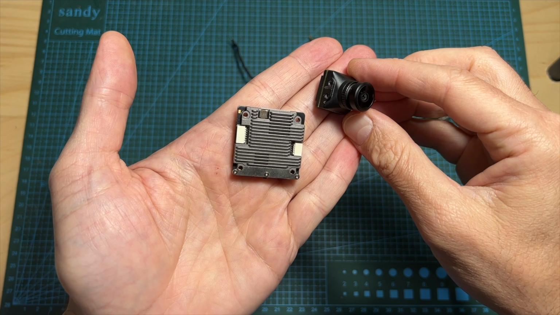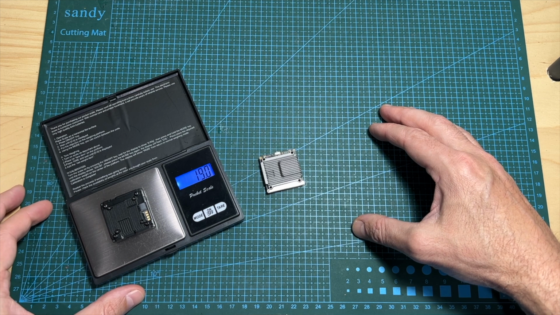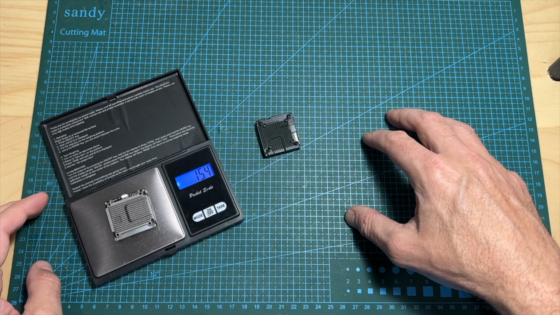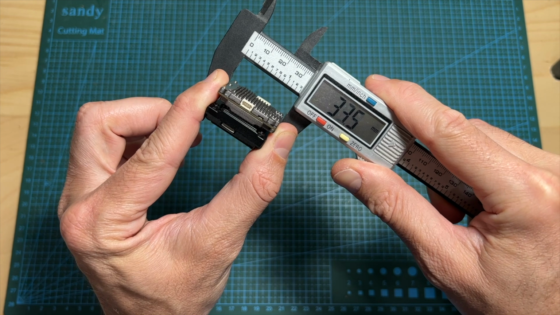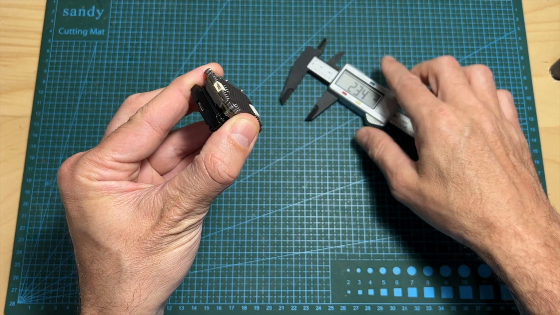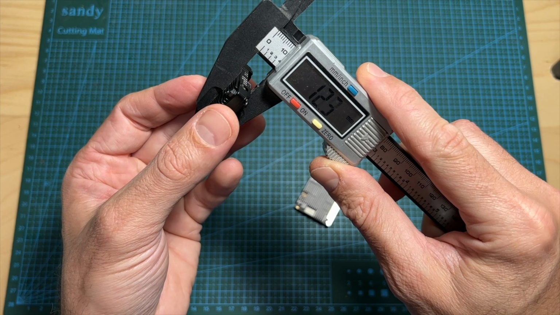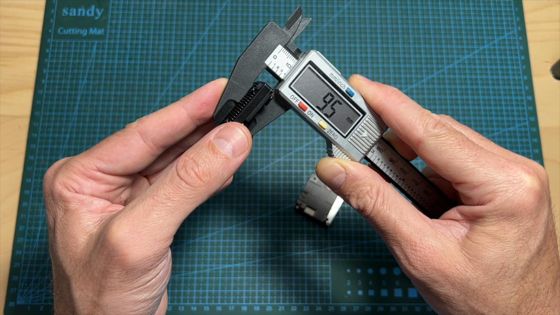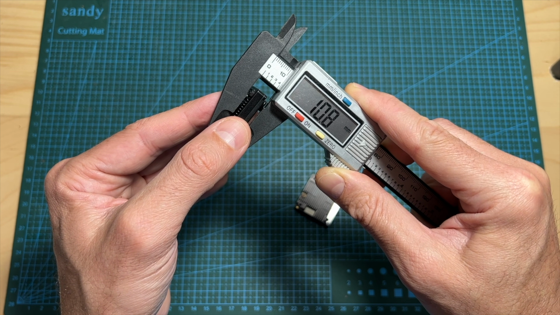In terms of dimensions, the new VTX weighs 19 grams, so it is a few grams heavier than the older VTX, and the outer dimensions of both VTXs are very similar, although the new VTX is a bit thicker, so its thickness is 9.5 millimeters without the 20 by 20 millimeter M2 mounts and 10.8 millimeters including them.